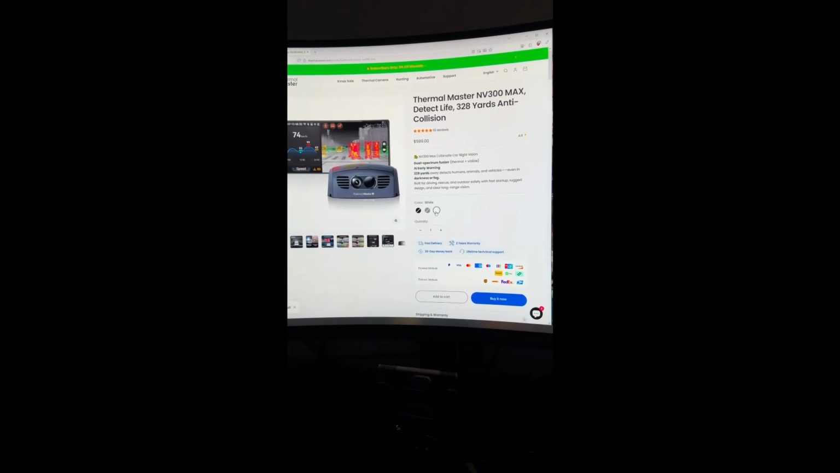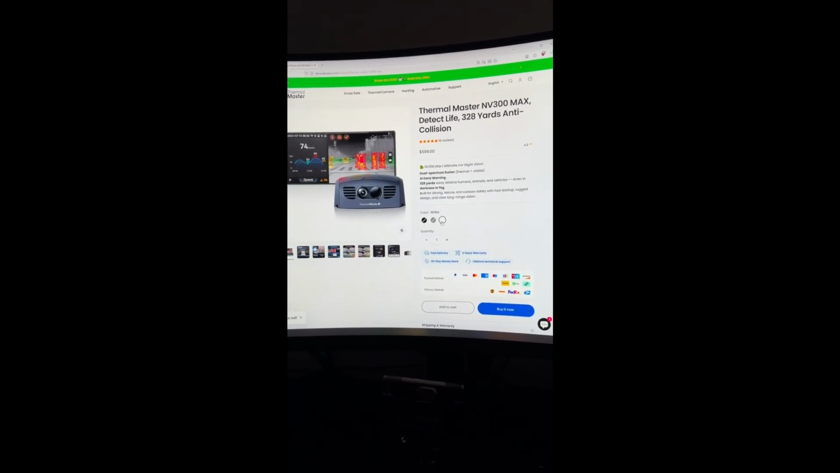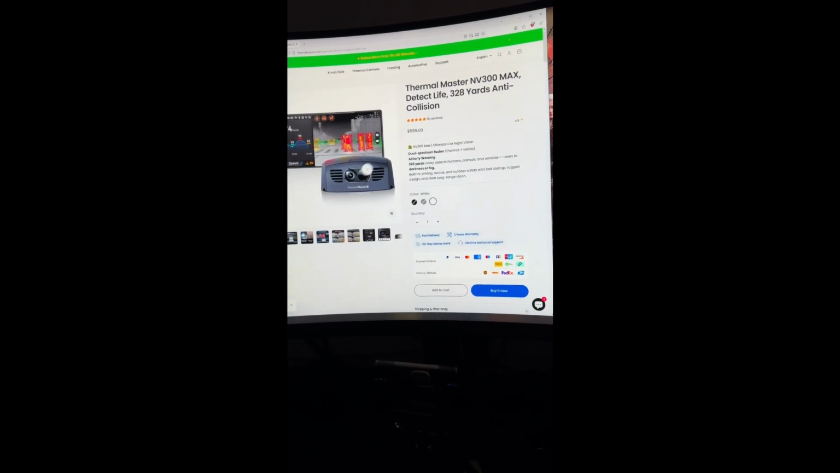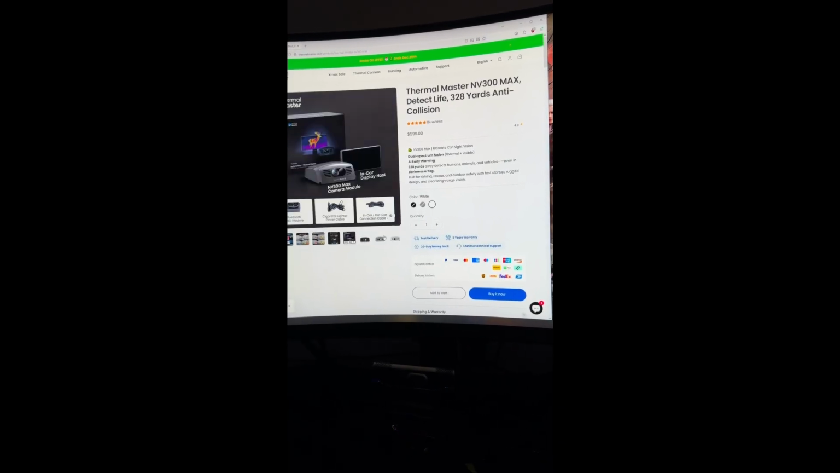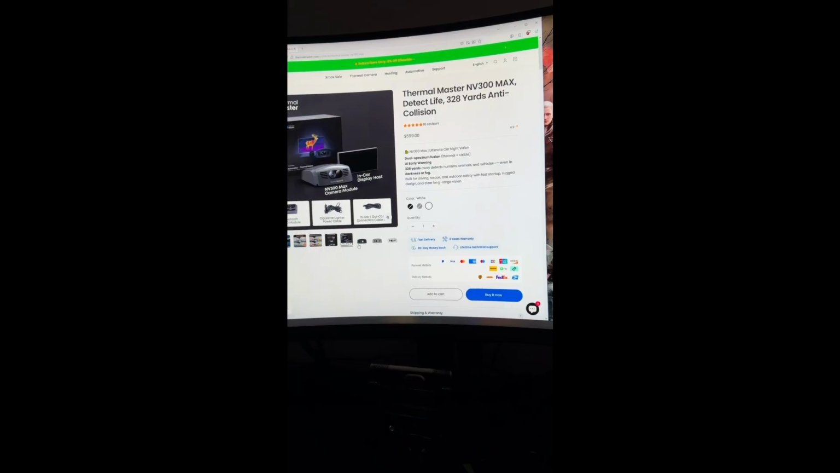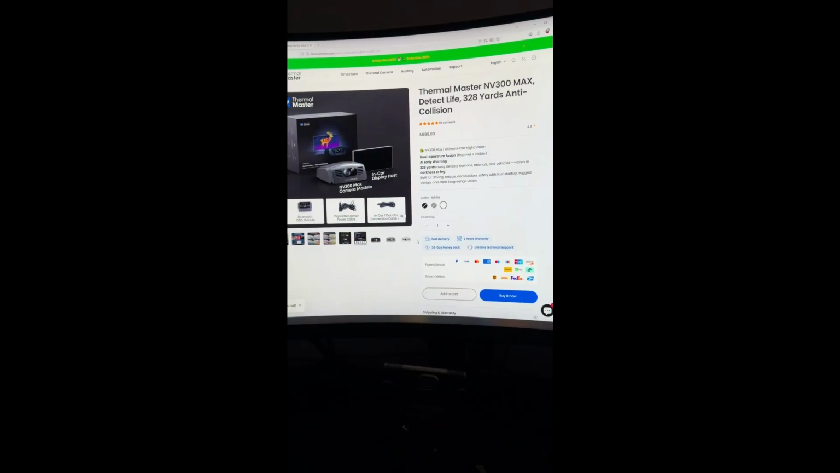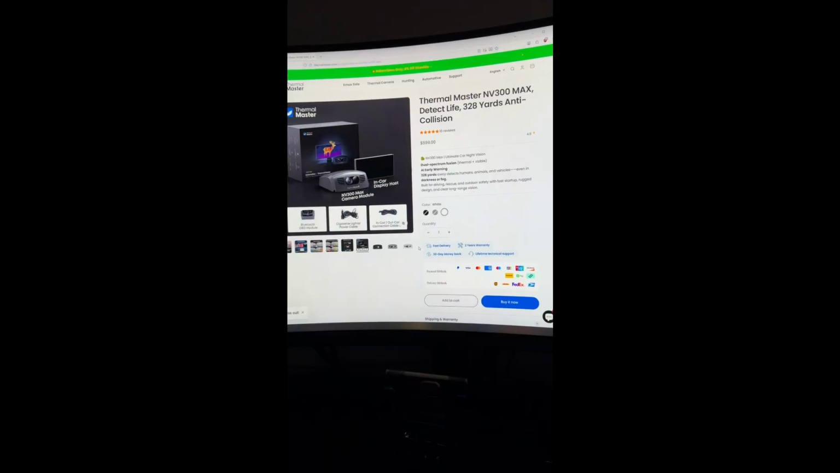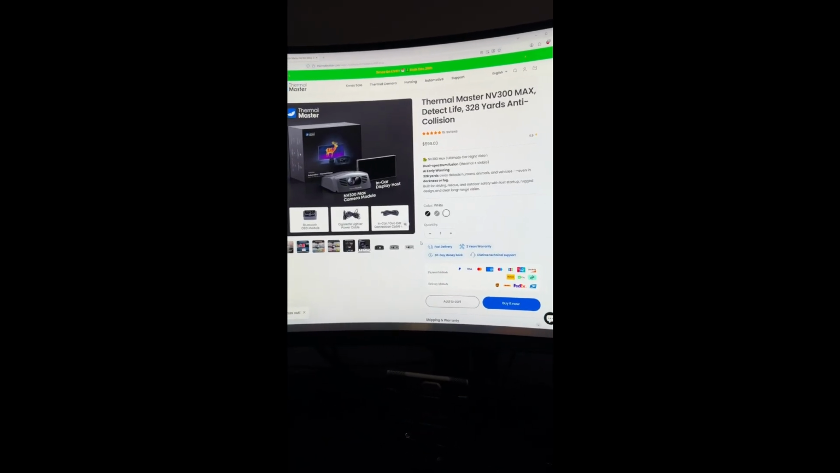What I did was I actually had an iPad, Wi-Fi plus cellular iPad, because the way this device links up to an app is the NV Master app, and the NV Master app links to the camera via a cellular hotspot. So I have my iPad, and I put the iPad in the car and just use that. You can mirror the display on the iPad in real time, record video from it, whatever you need. So that's what I did.